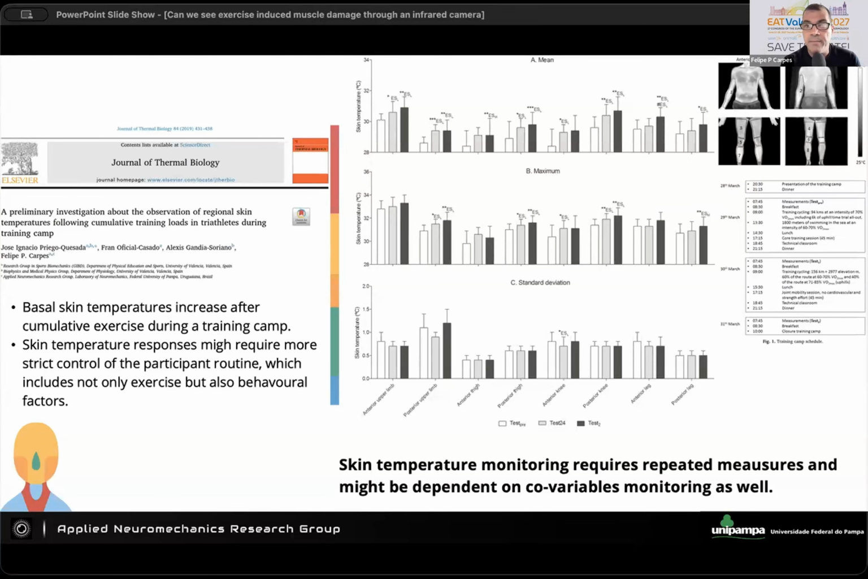So a midterm conclusion here is that any measurement of skin temperature may require strict control of the routine of the participant regarding exercise and recovery. And of course, when you have repeated measurements, the outcomes will be clearer when you have more than one measurement. And this is why, in my perception, we have in the literature very nice studies that have so many measurements of one participant, and then they are able to find relevant conclusions and also strong statistical support.